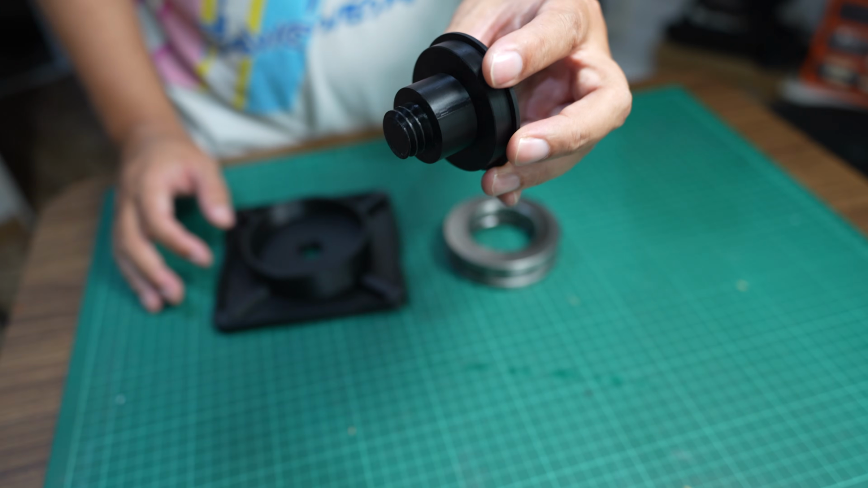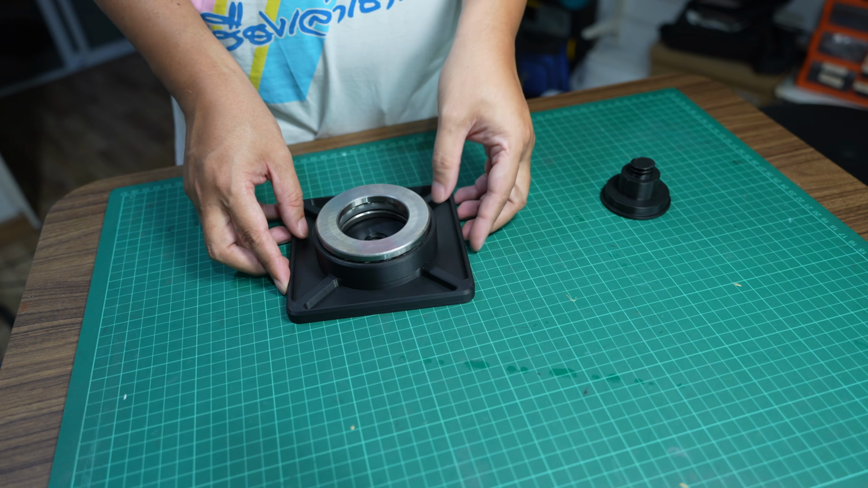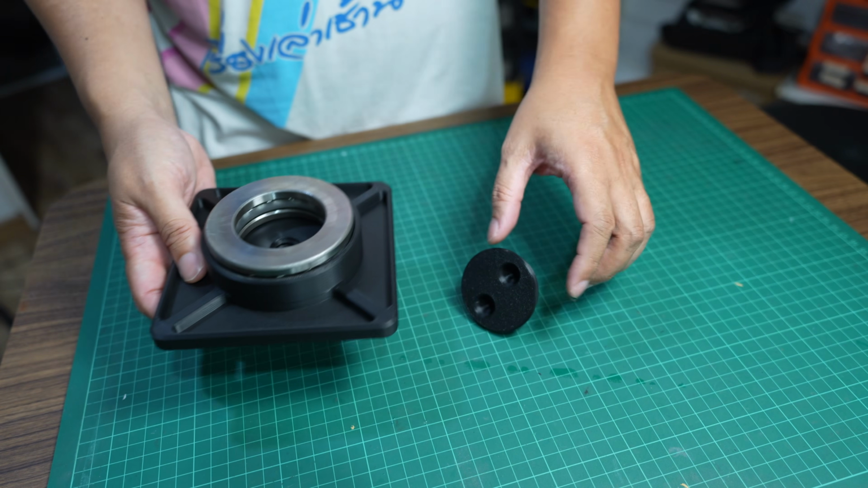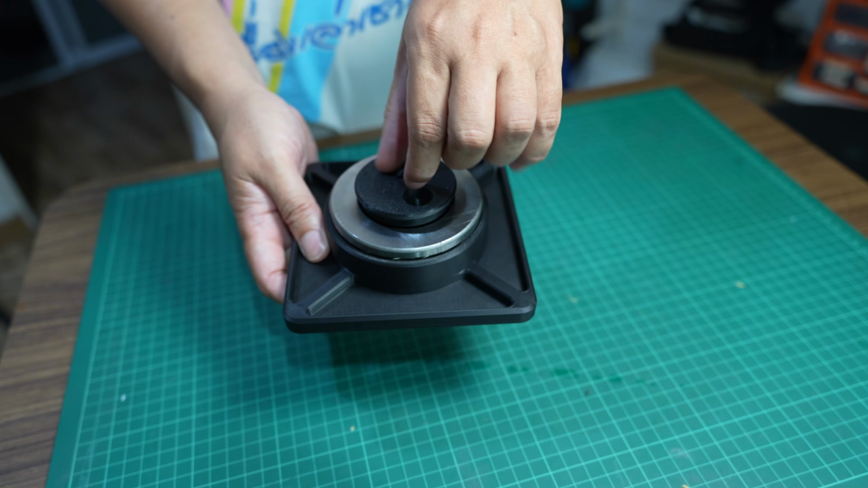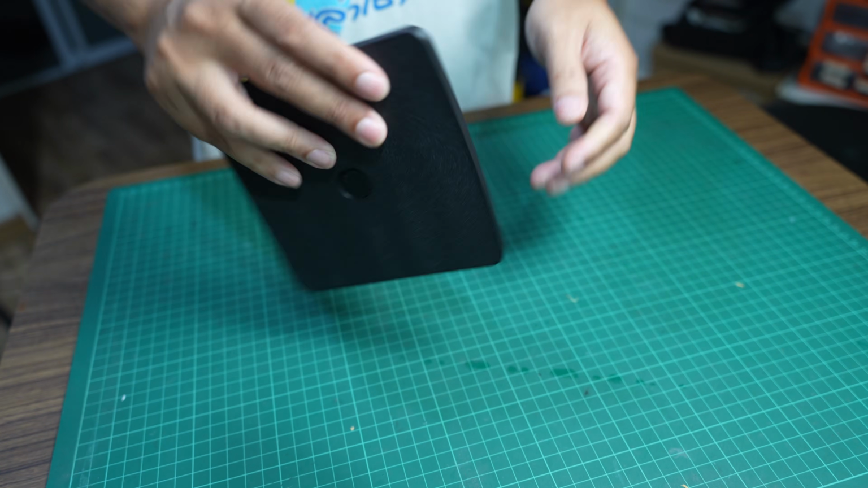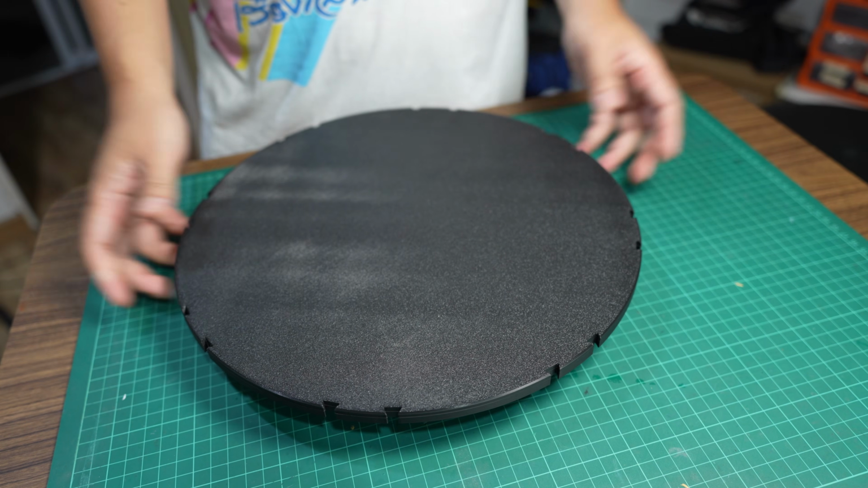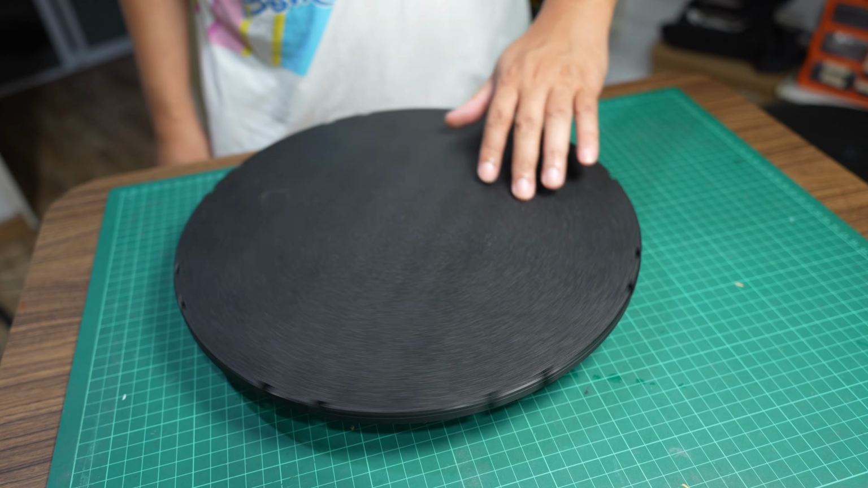And the final part is the lock pin. I dropped this in here, so I need to lock it. It's going to thread into this hole. Just tighten it like so. Now it's secure, and with the magnet I can just place it like this and it will attach to the ball bearing.